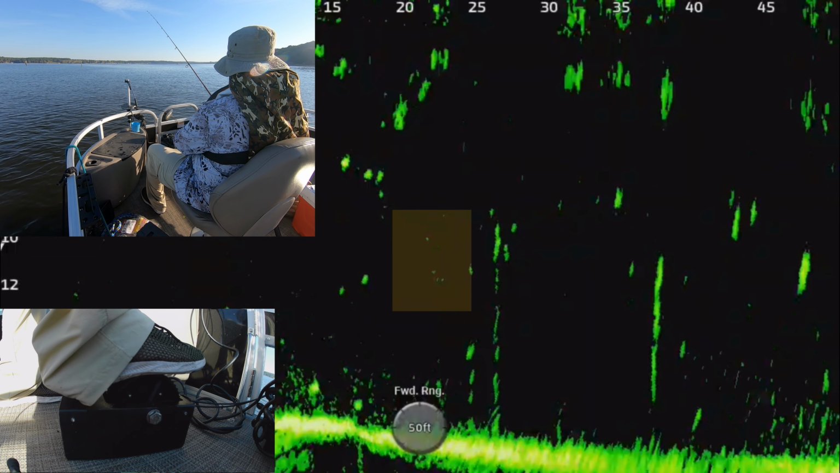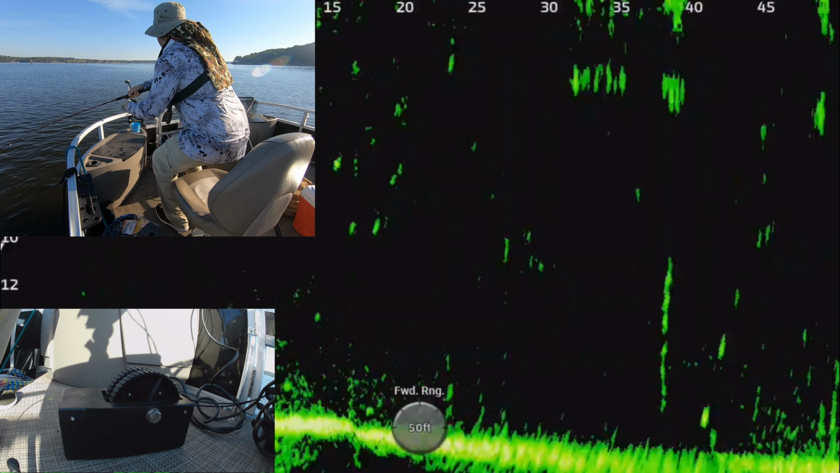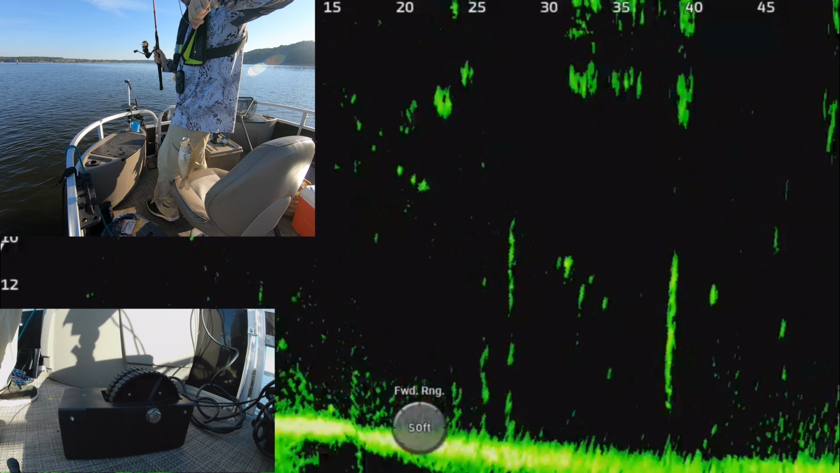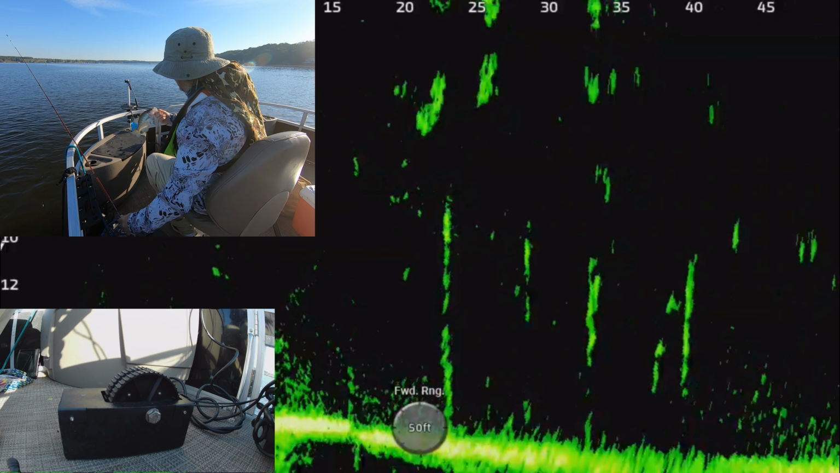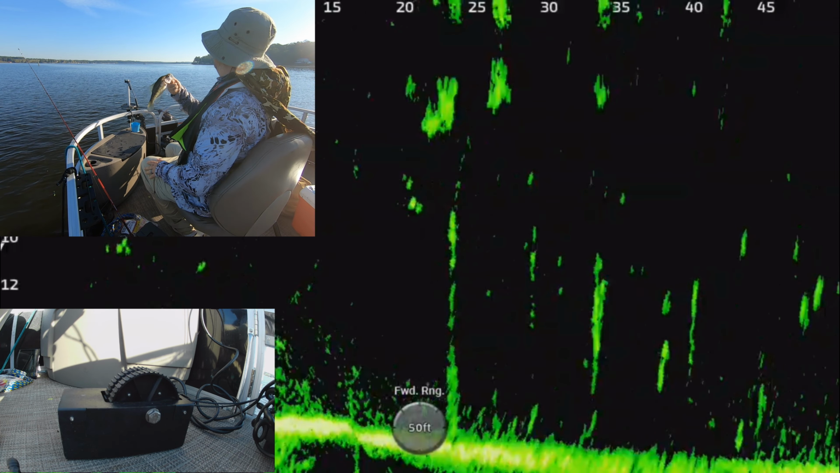Here he comes. He's chasing. There he is. Now, I did have to change lures a few times today. So you saw how that one was chasing. I think I had 30 minutes today where I couldn't figure out the right lure. It's a good fish.